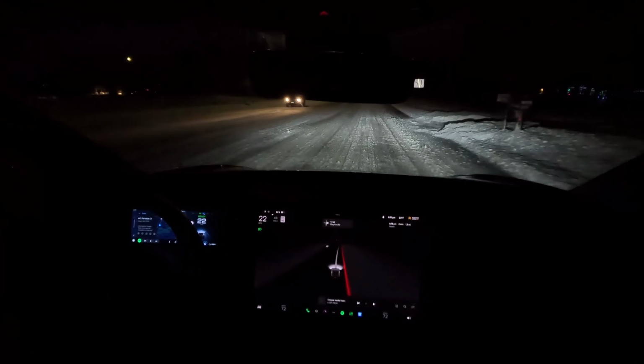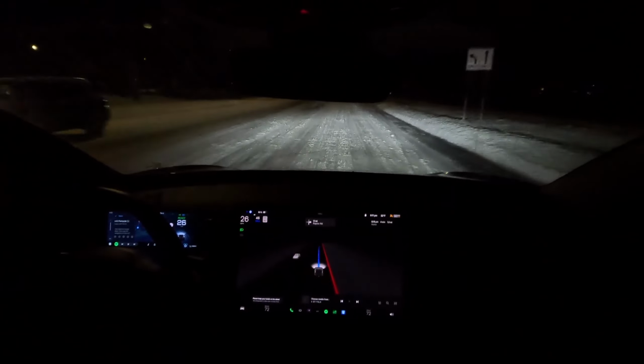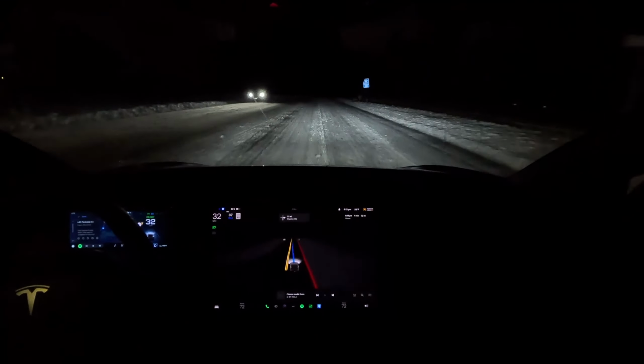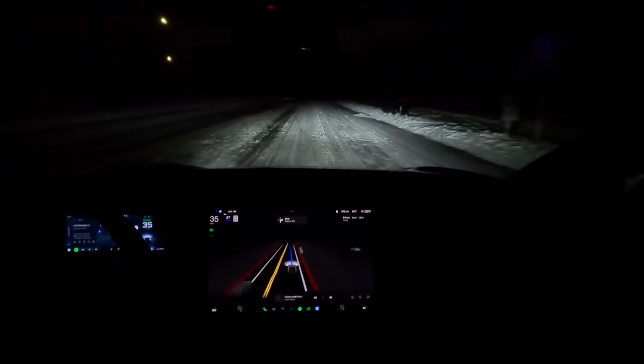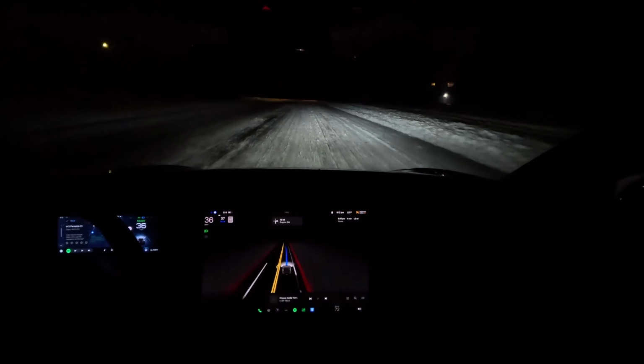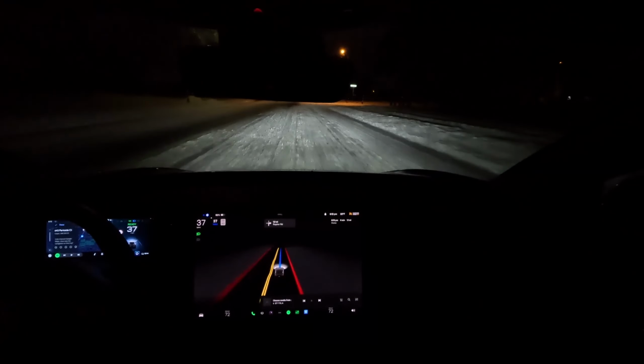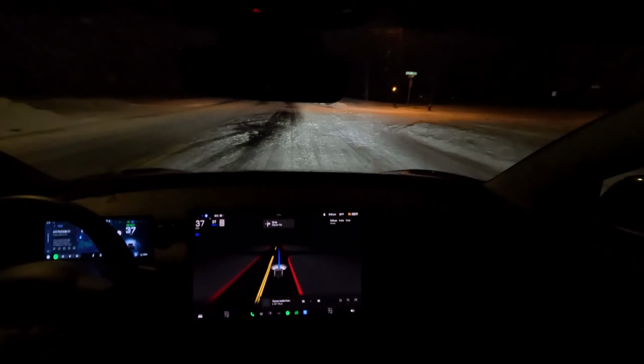Okay, let's turn this bad boy back on. Bring it down to 37. I can see the yellow lanes here. With the visualizing of the yellow lanes, that's accurate. We're in the right lane right now.